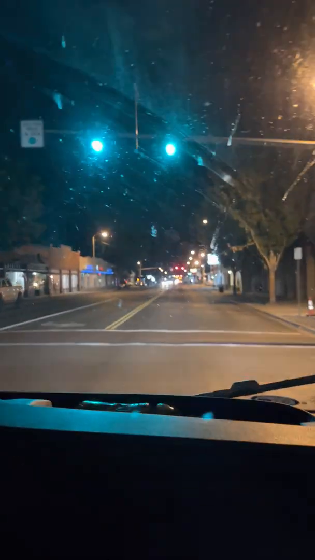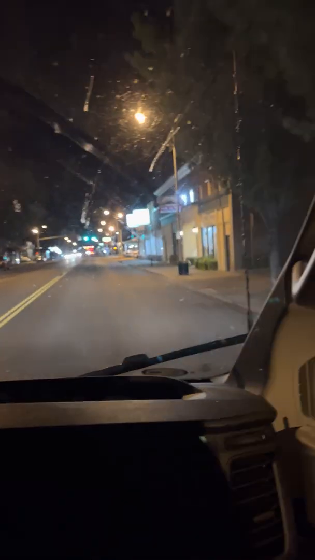Raul's Taqueria right here on the right. This is gonna be one of my adventures. It's all the tacos, burritos, tortas, sopas. Granada movie theater on the left. It's nice as a smaller town. Things kind of close down around 8 on the weekdays.